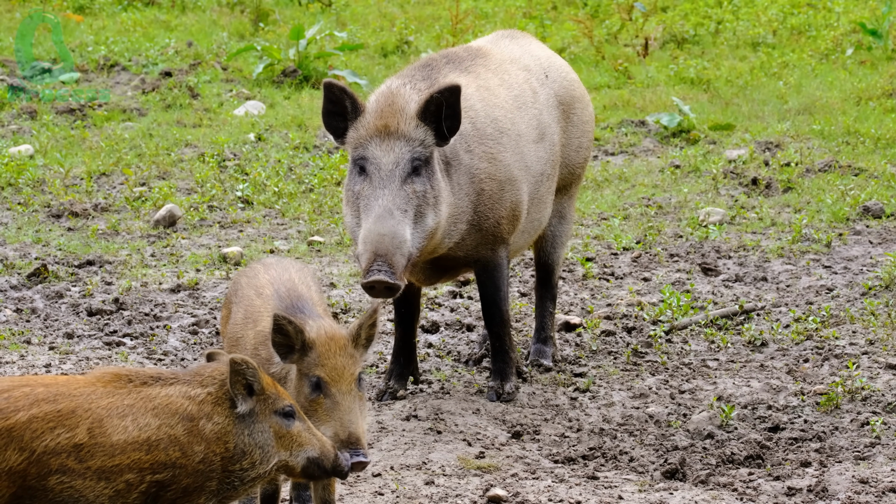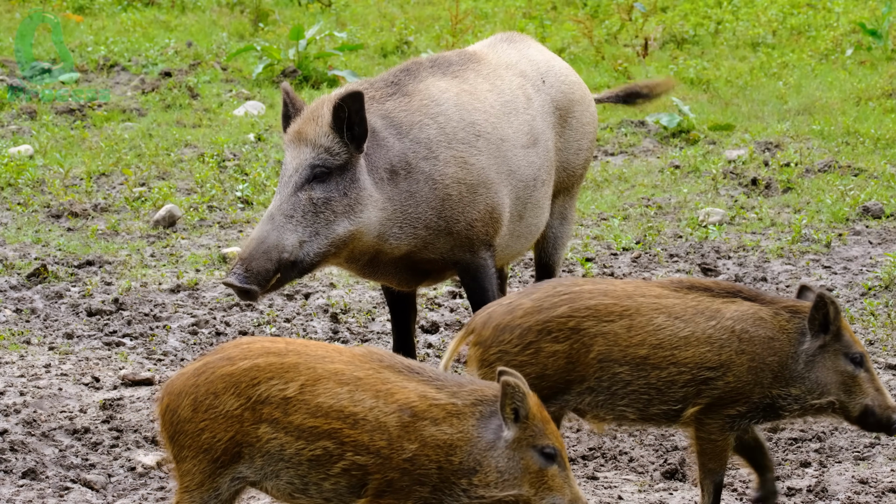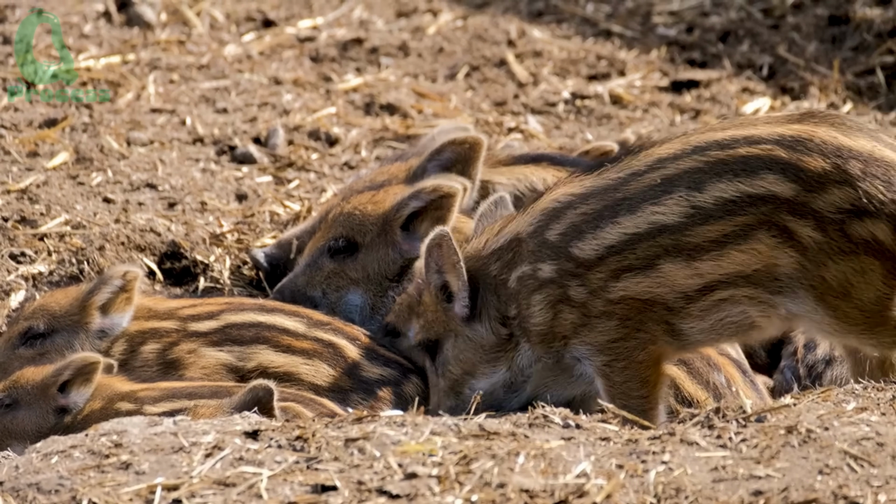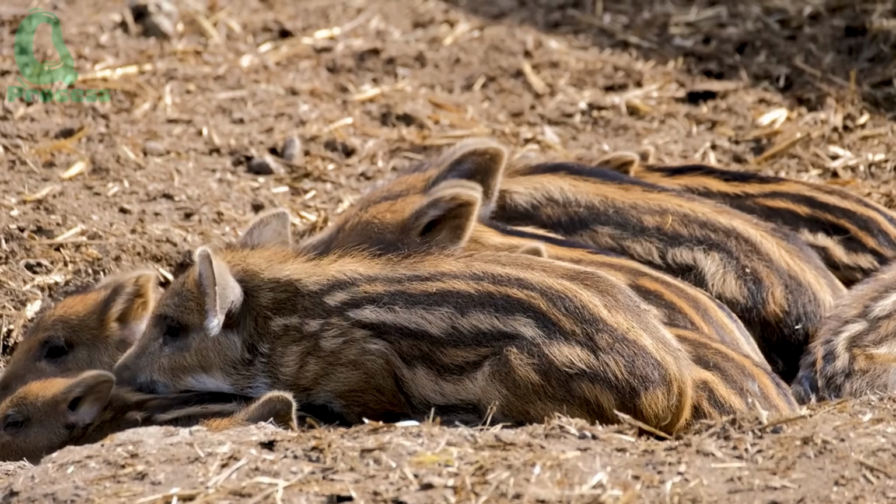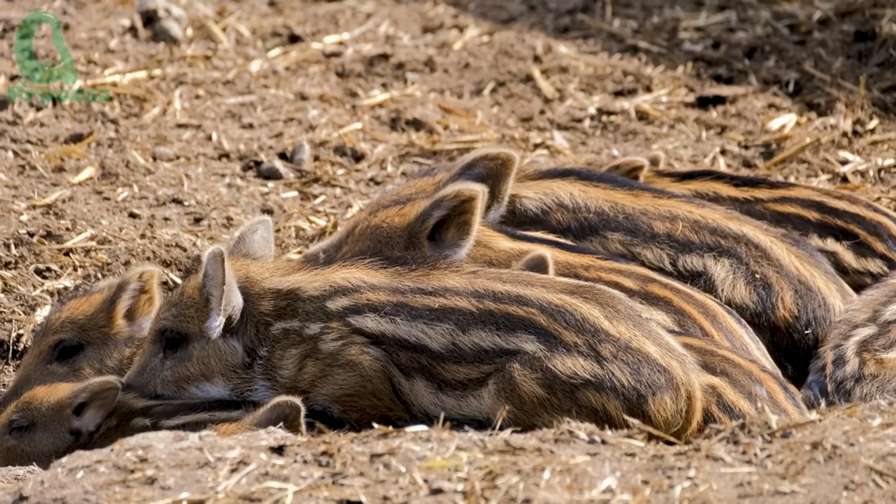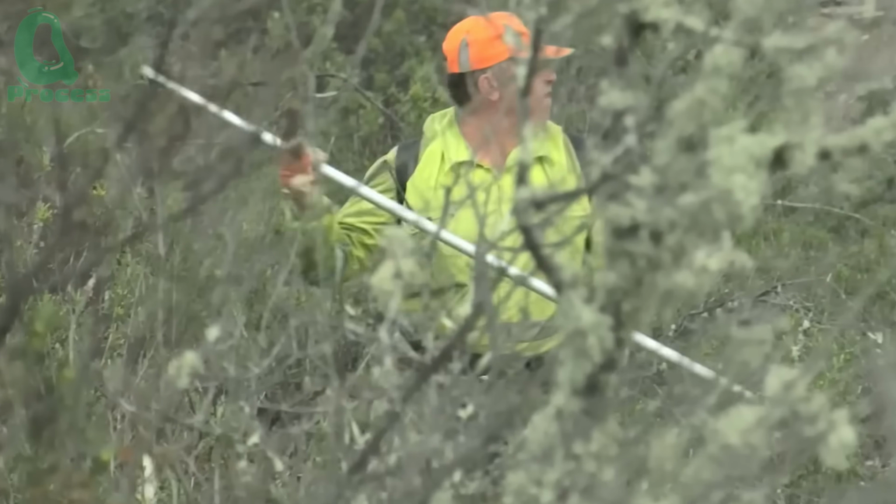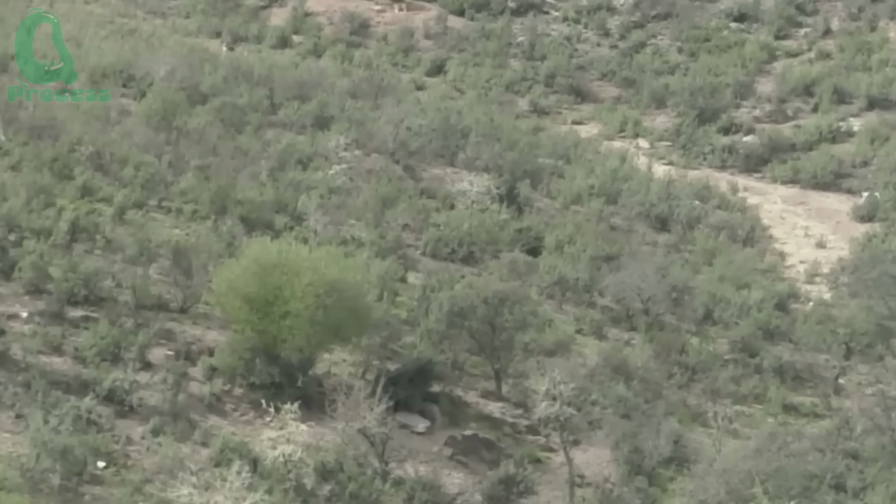But what makes them truly terrifying is how fast they breed. One pair can produce over 20 piglets a year. No natural predators, no control. They spread like wildfire through dry woods. That's why this fight can't wait any longer, and that's why today, the hunting party sets out.